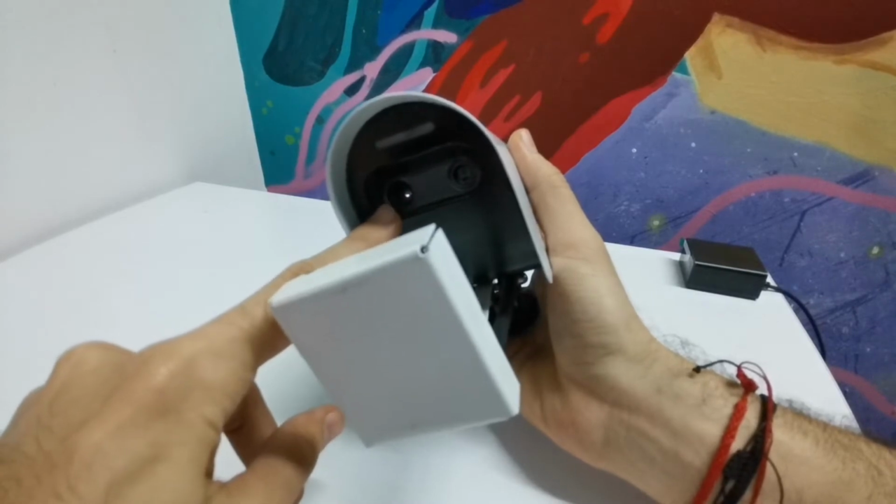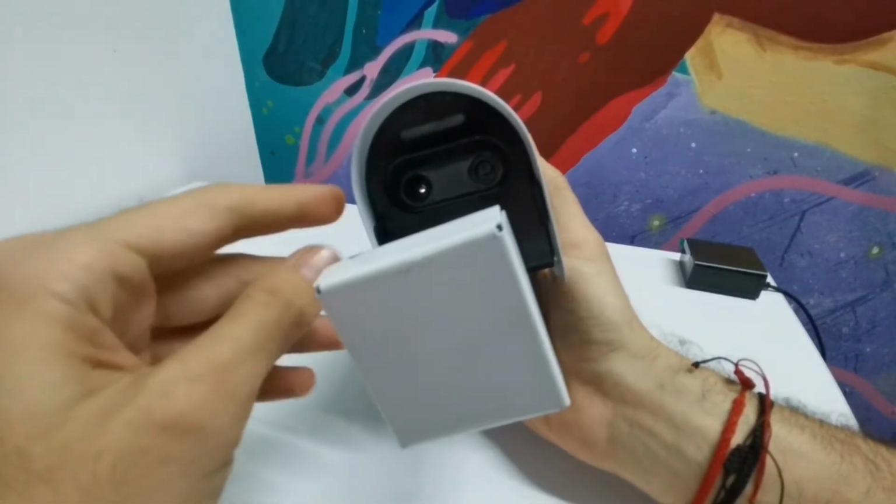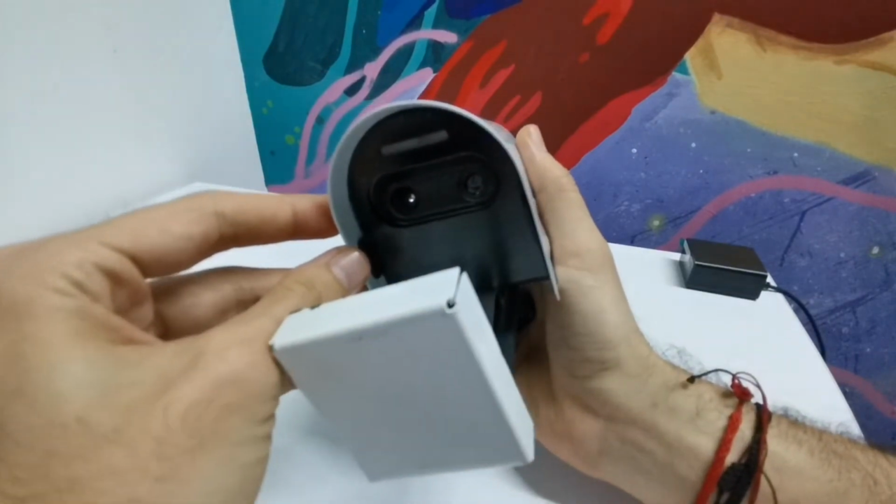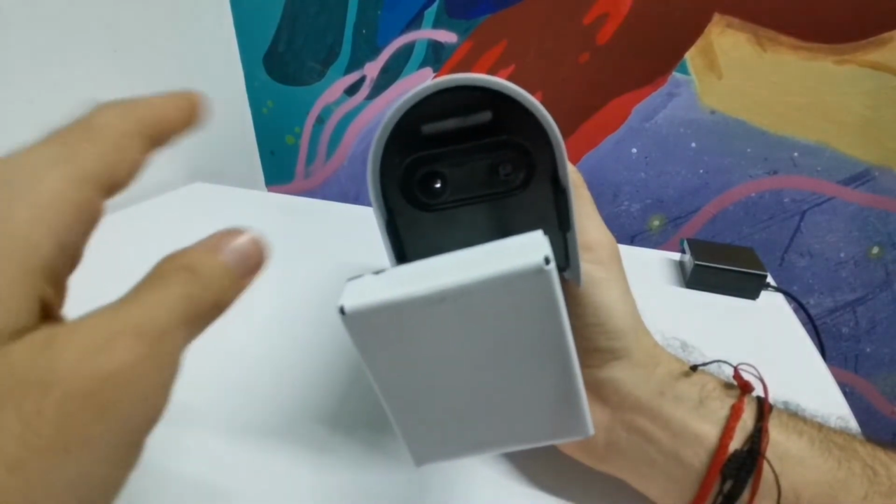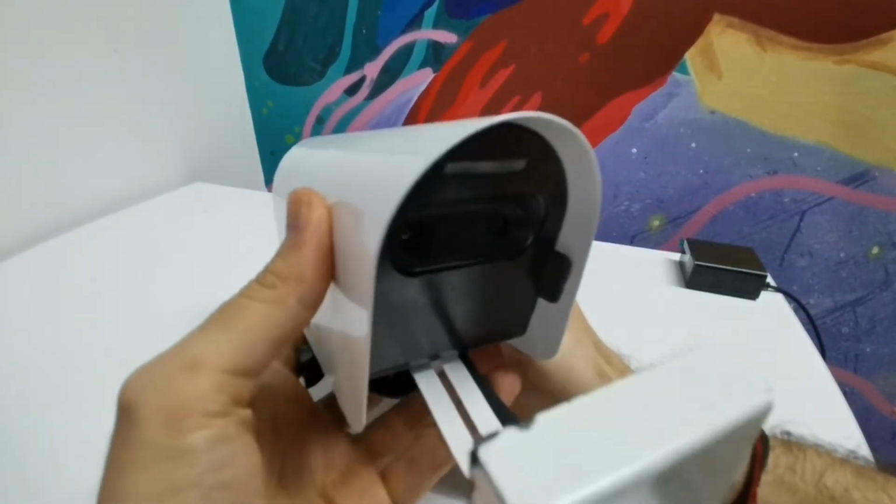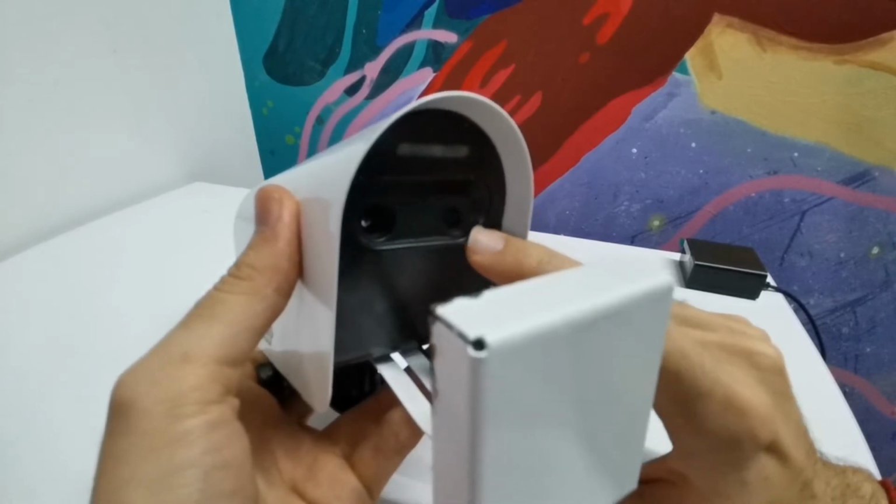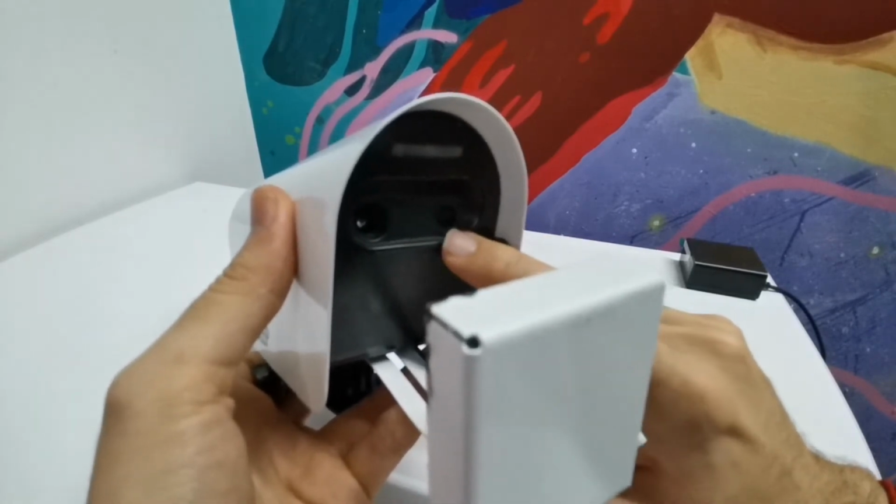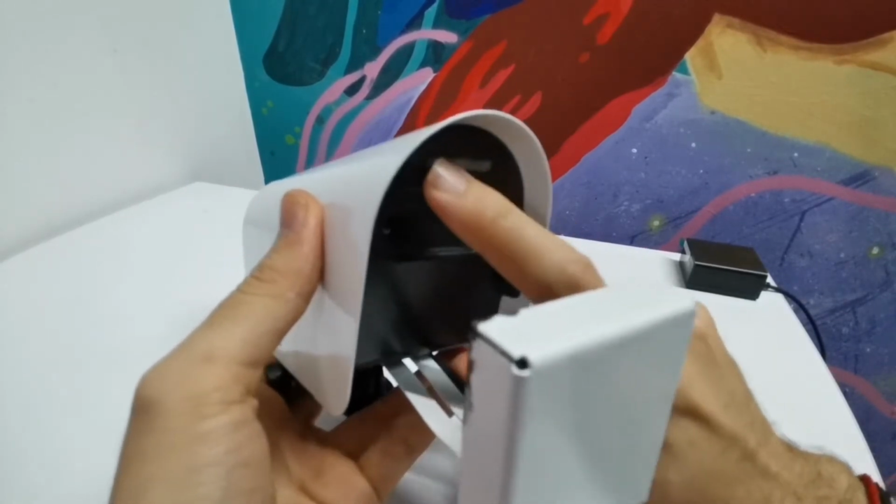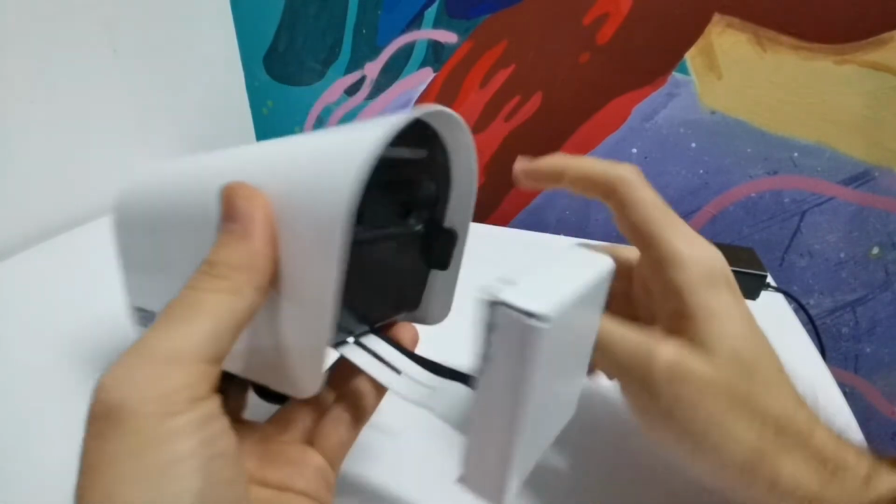It's 80 by 80 and has a shutter that opens and closes to be able to have a good image no matter the temperature of the environment, because that affects thermal cameras. It has an RGB camera, 5 megapixels. It's a Raspberry Pi camera and has an LED here to indicate the status of the camera.